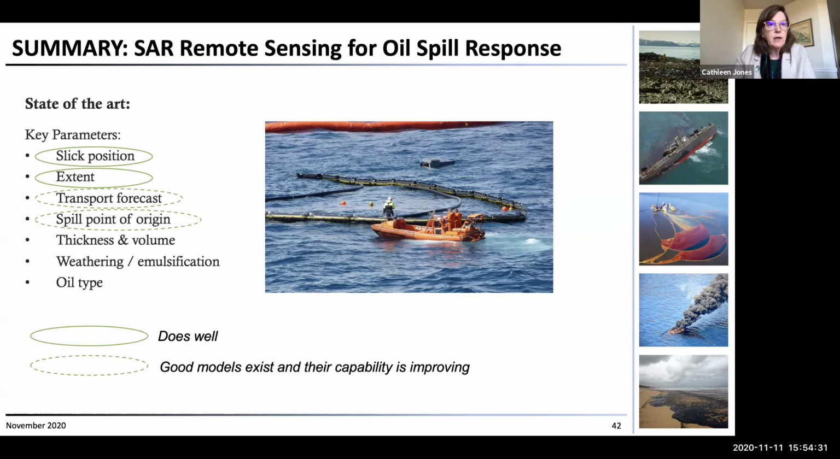Forecast models, transport models are good, and they can be used somewhat for hindcasting, and their capability is really improving. I think that the thickness and volume, the emulsification for the oil to water fraction and the type, those are capabilities that are subject to continuing research. So there's a lot of work that's left to be done.